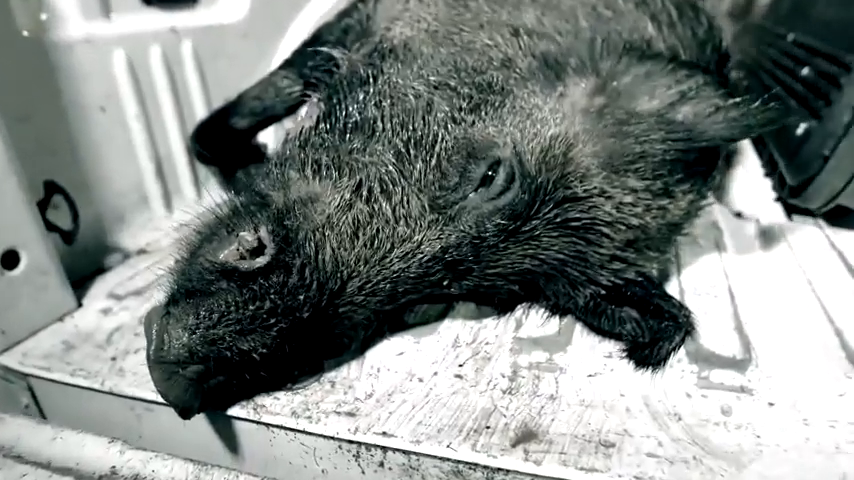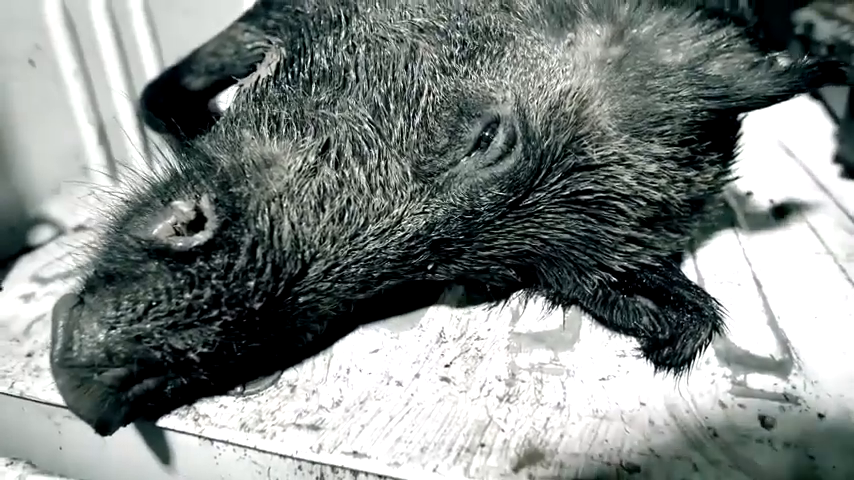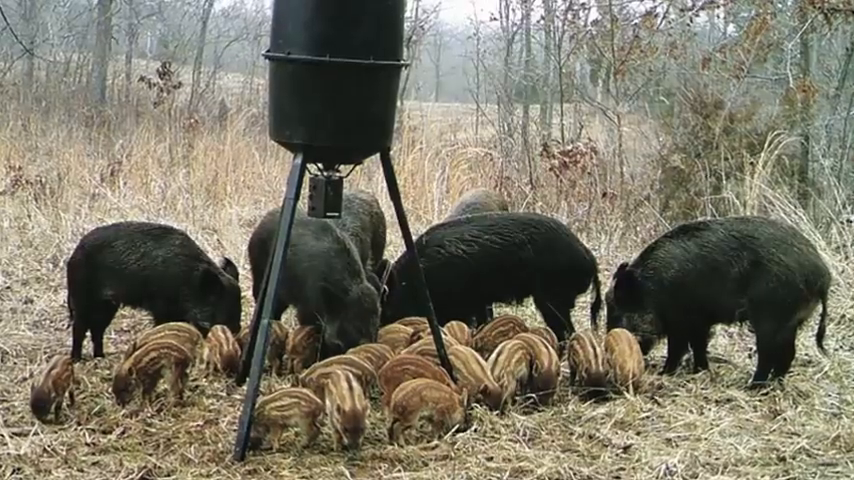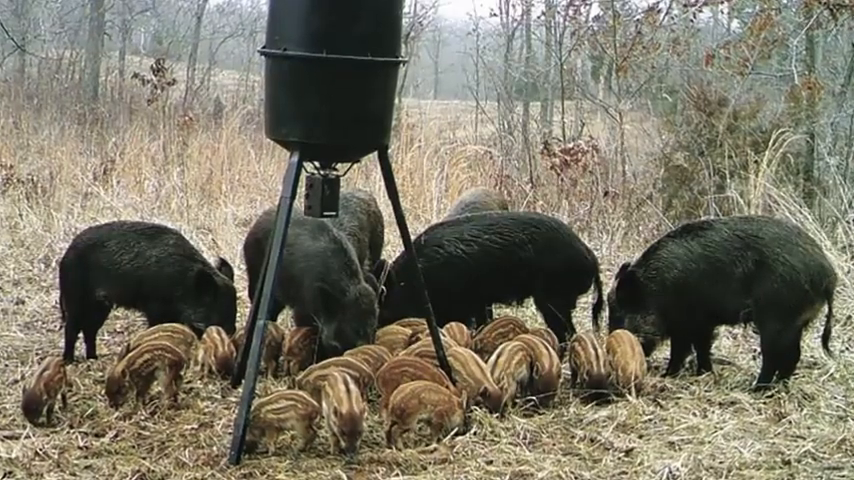So let's talk about these feral hogs for a moment. Universities and parks and wildlife are still studying the expansion and the biology of these feral hogs that were introduced here many, many years ago. Their reproductive levels are just way more intense than other animal species that are native to the United States, unless you're talking about a rabbit or something like that. These feral hogs can have 2, maybe even 3 litters a year. Their gestation period isn't even that long.